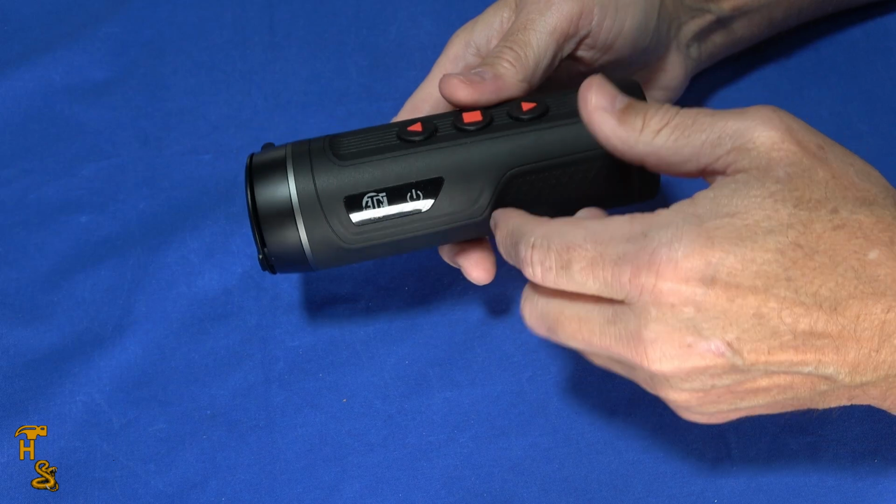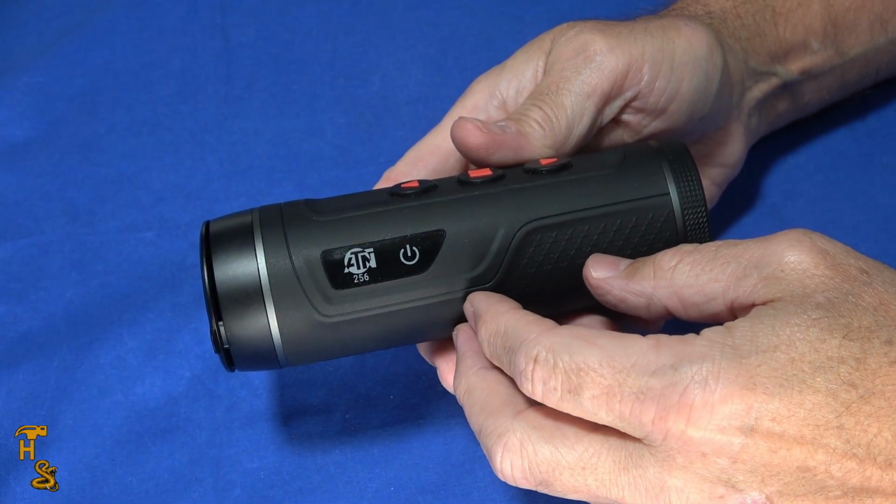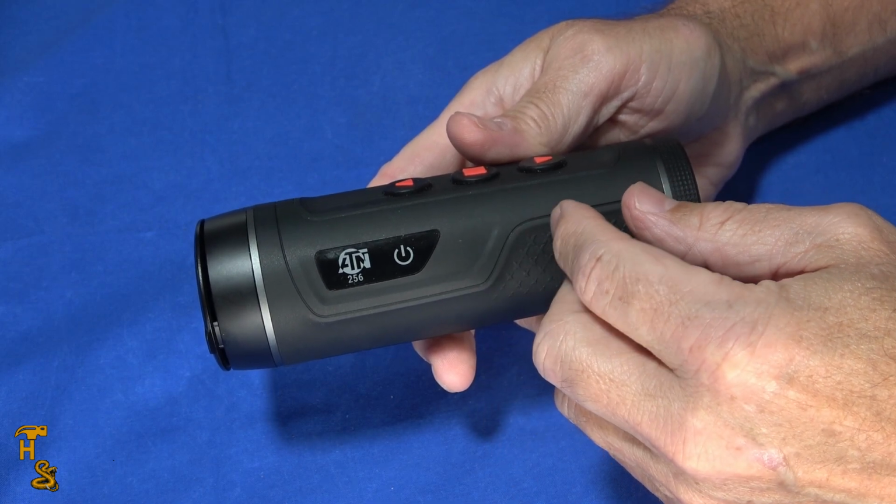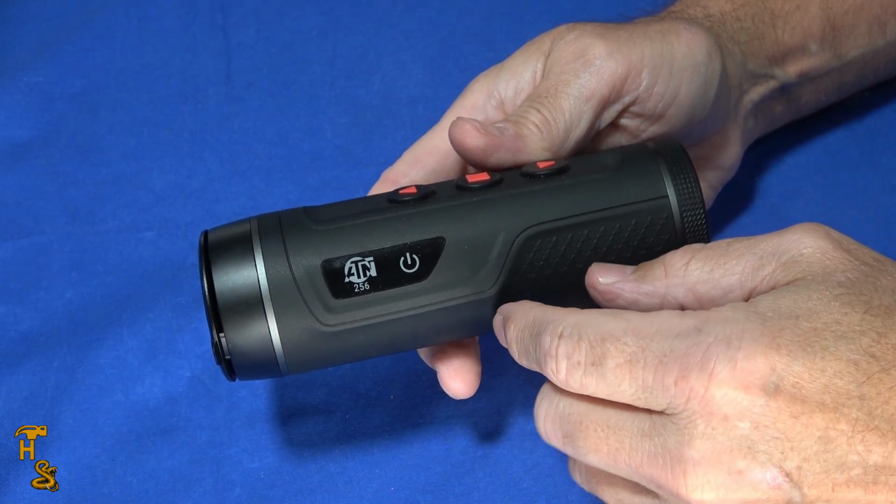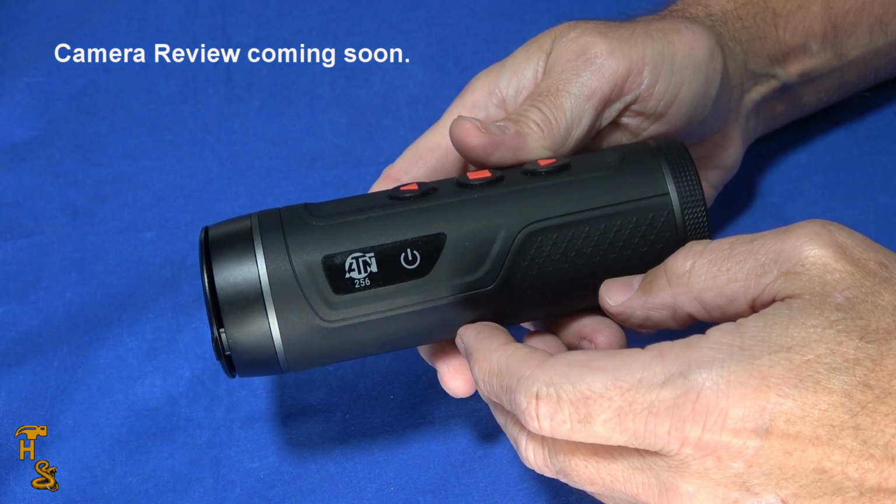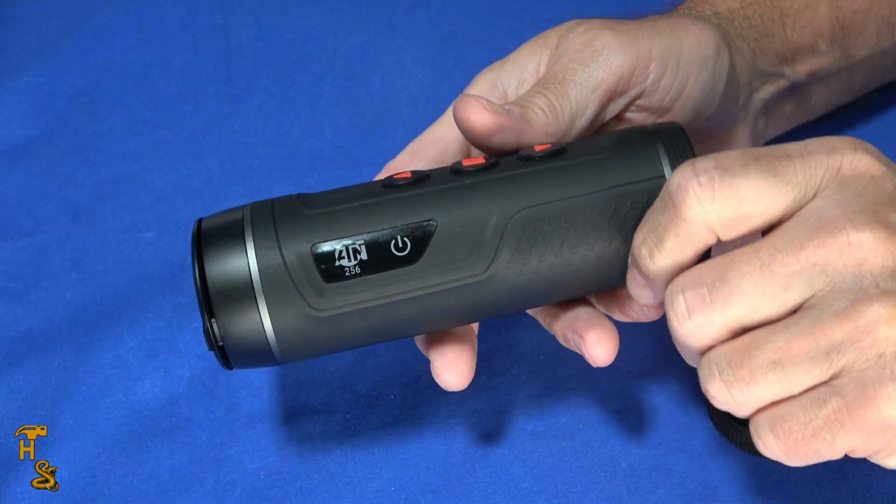The key to this is it's simple to use. It's got up to an 8-hour battery life. It's 256 by 192 resolution, which as thermal devices go is kind of on the lower side of normal. There are some that are significantly lower than this, but for example, there's a thermal camera that I did a review on not too long ago, and it has higher resolution. But there is an important note.